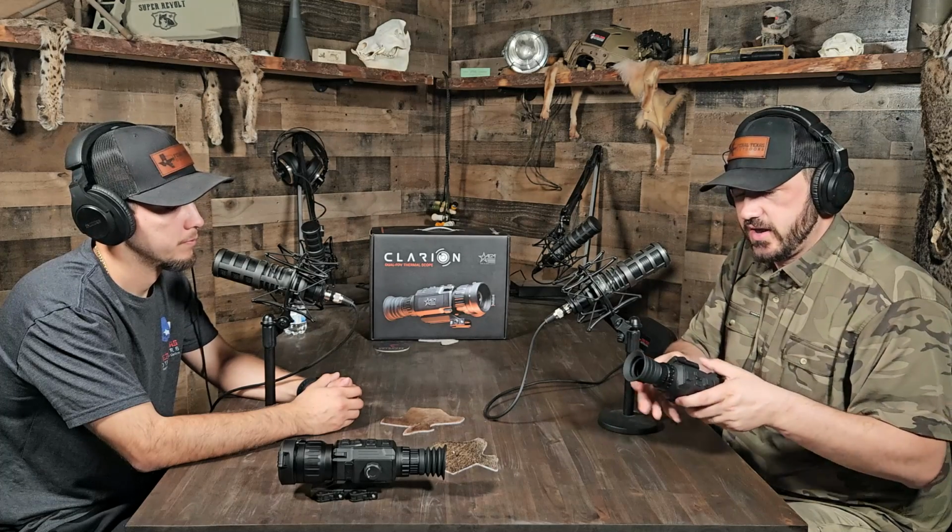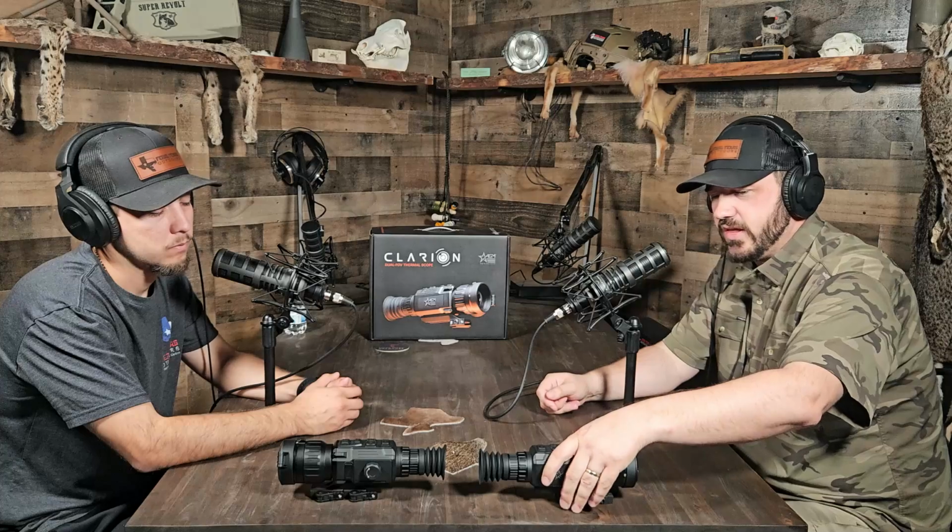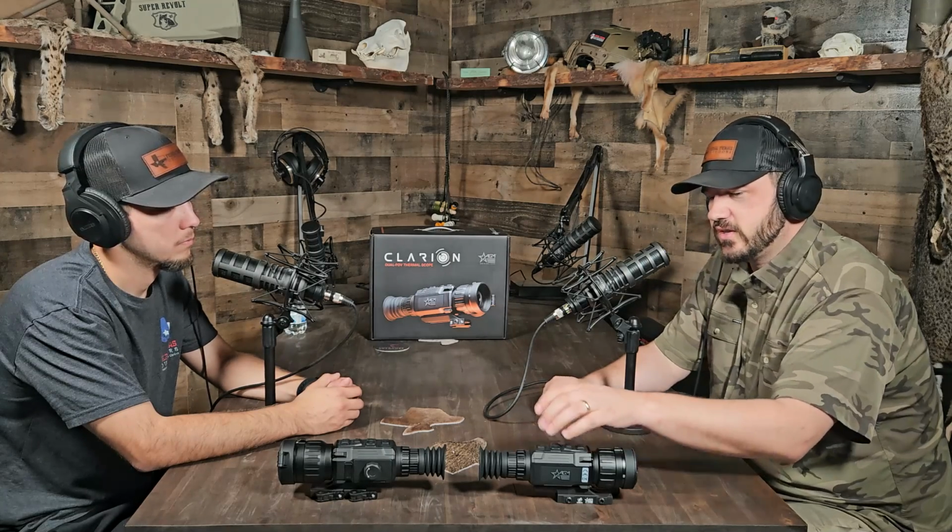And they have that battery exchange system here for the cartridge-style battery, and they have a locking mechanism. So even if that door pops open on this unit, like let's say you have a little higher recoil gun, or you just didn't shut it very well in the dark, they have a latch inside of here. There's like a little emergency latch that holds it in there. So even if the door pops open, your battery's not coming out, you're not losing power.